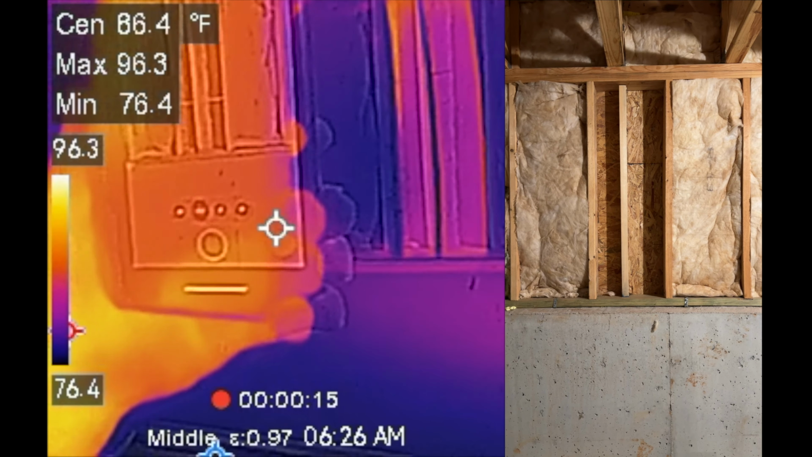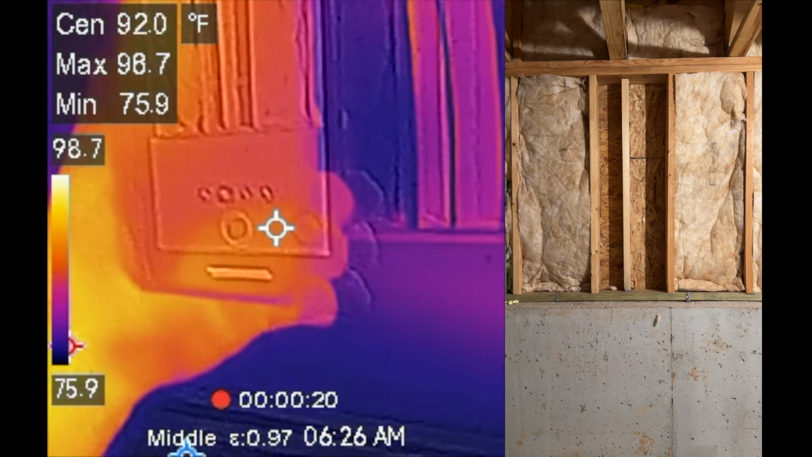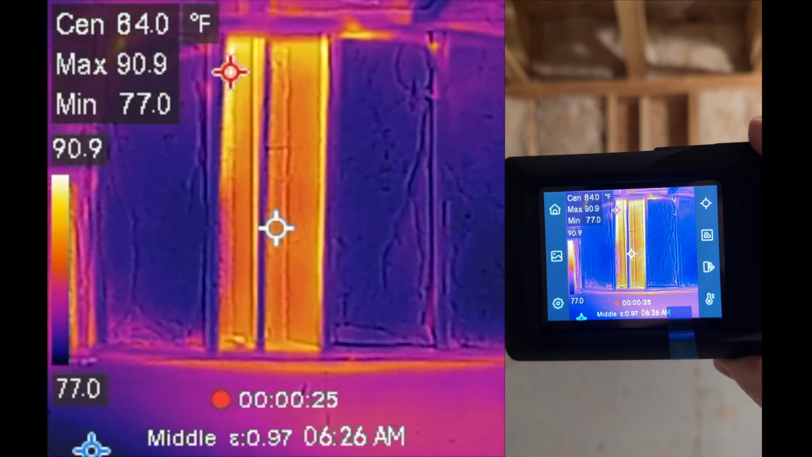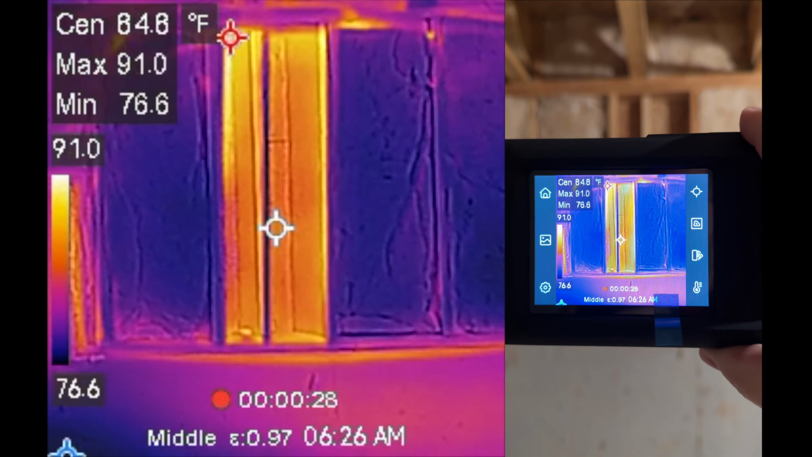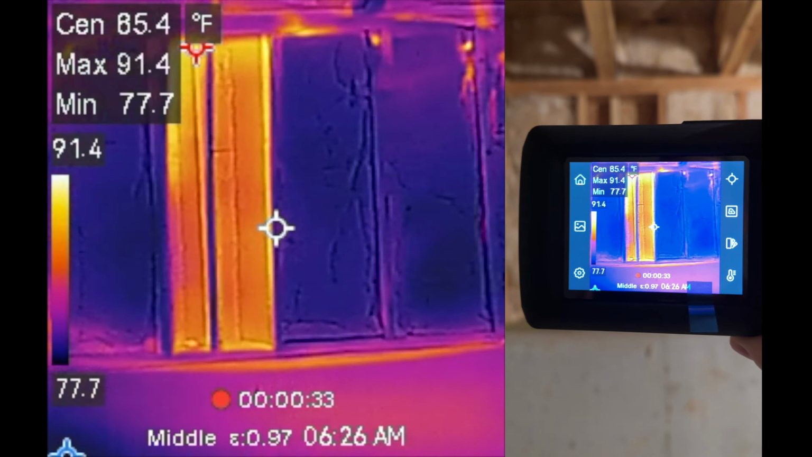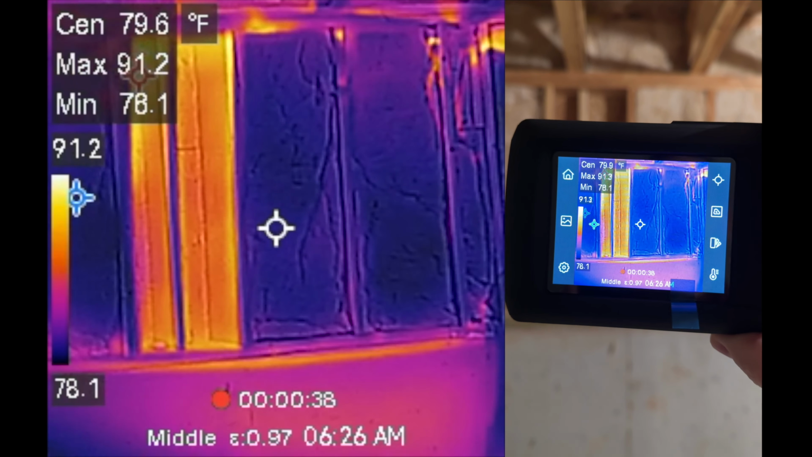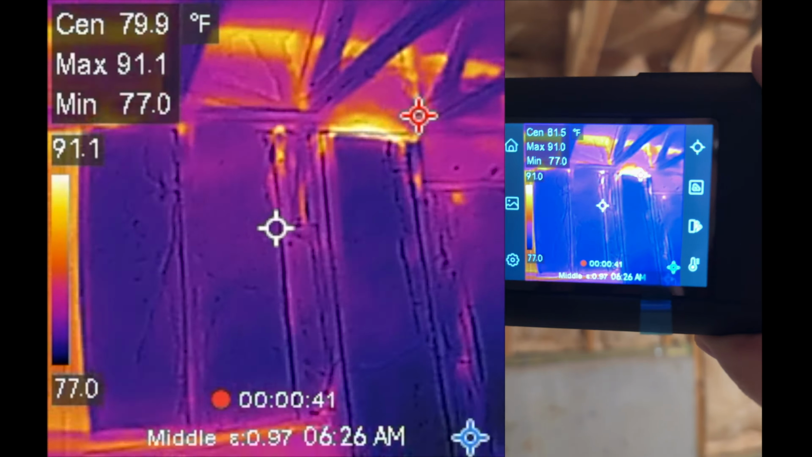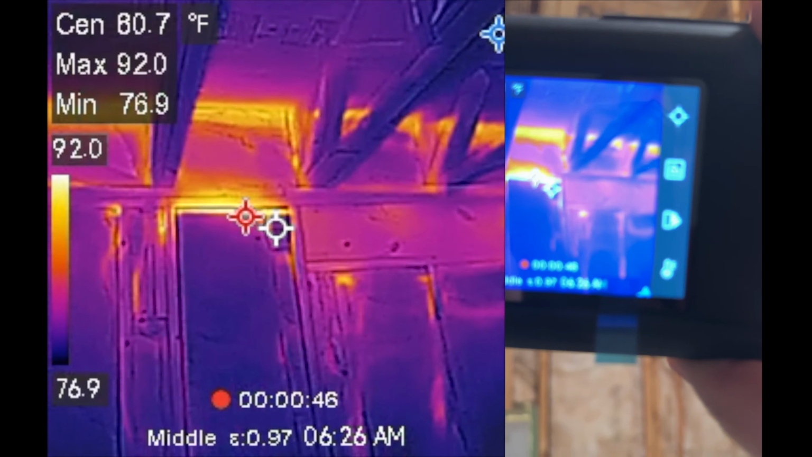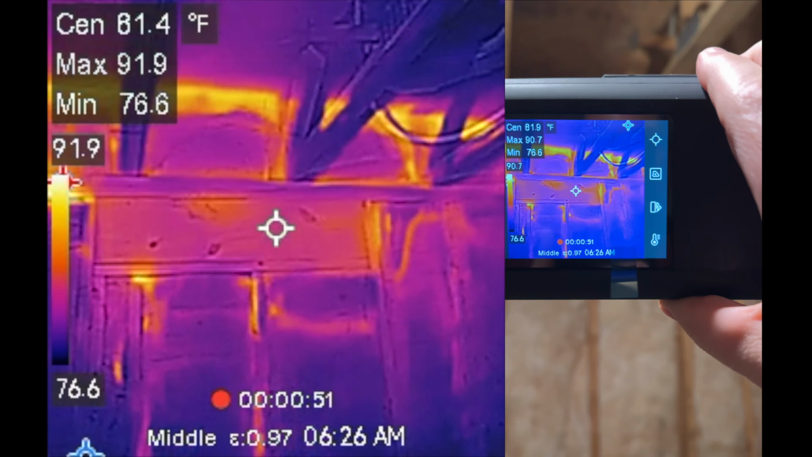One thing I did was take the insulation out of one of the sections on the exposed wall where the sun is right now. And as you can tell from this, it is letting us know that it's 92 degrees in that zone, but when I move it over here, it is cooler. So this lets you see where your weak points are as you move around.